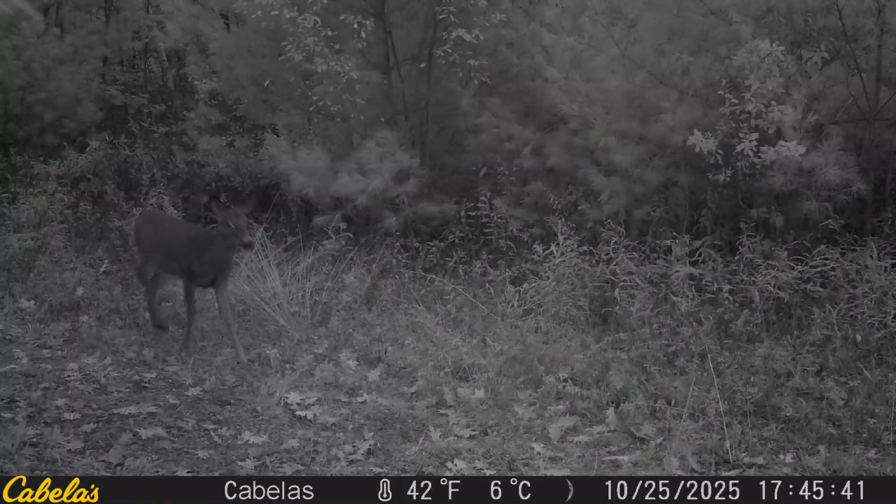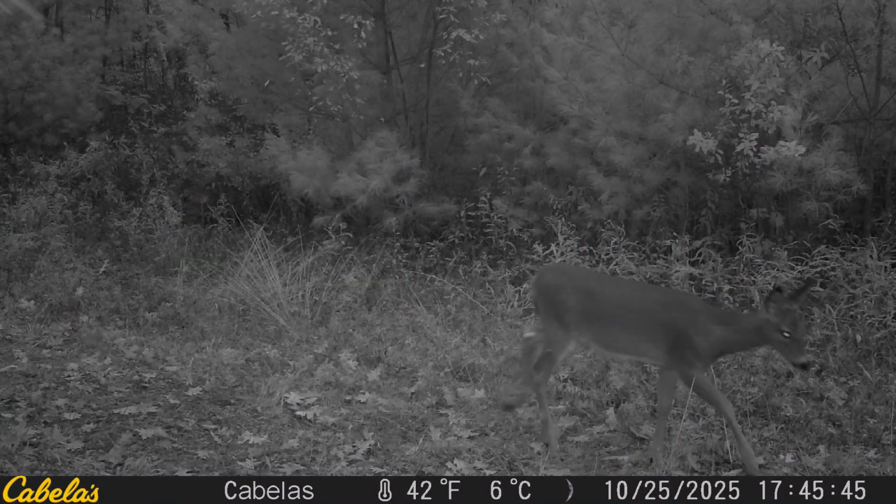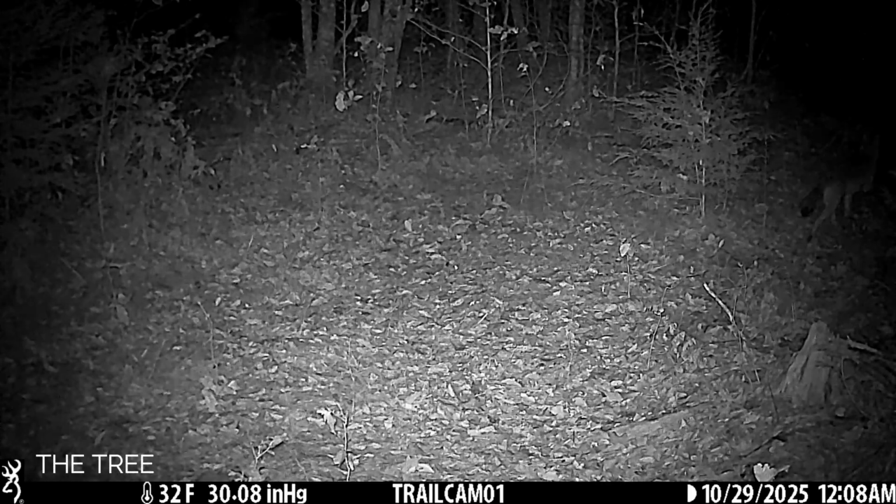This is a fawn coming down through, and I don't know if we see him or her with a doe, but it looks like we don't. This is the tree, and it's the only clip we got this week, and it was of a real big coyote whipping across the screen.